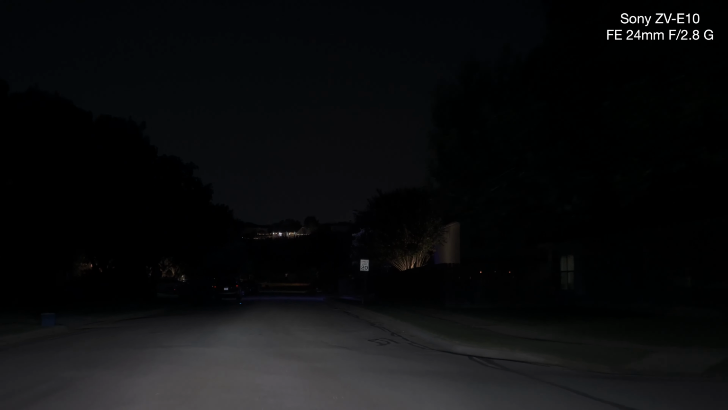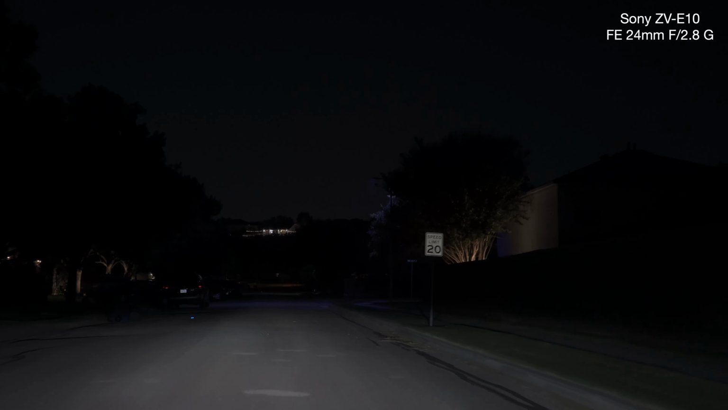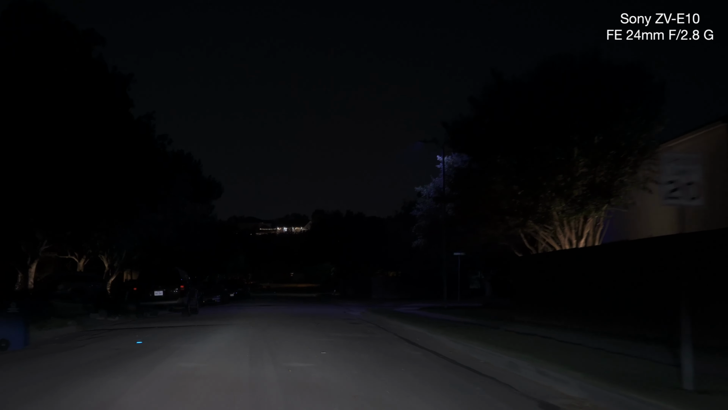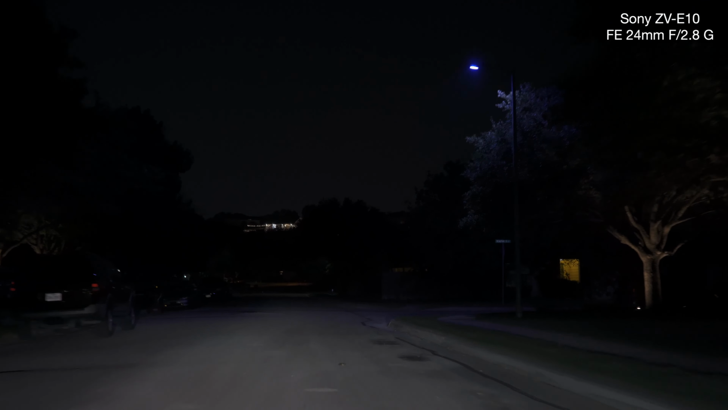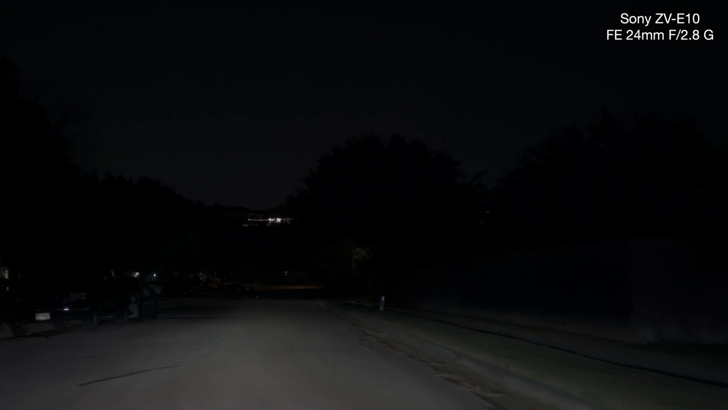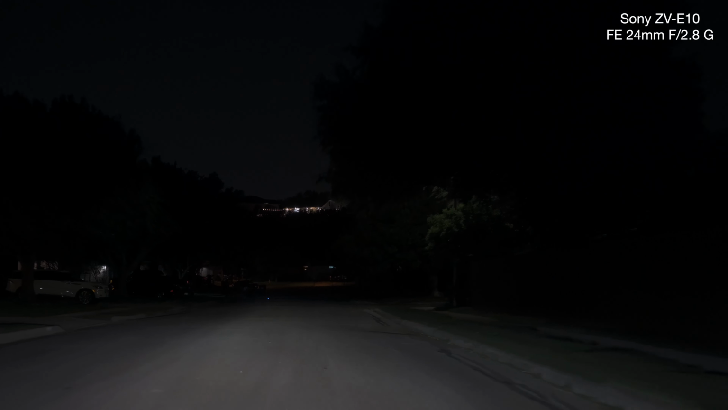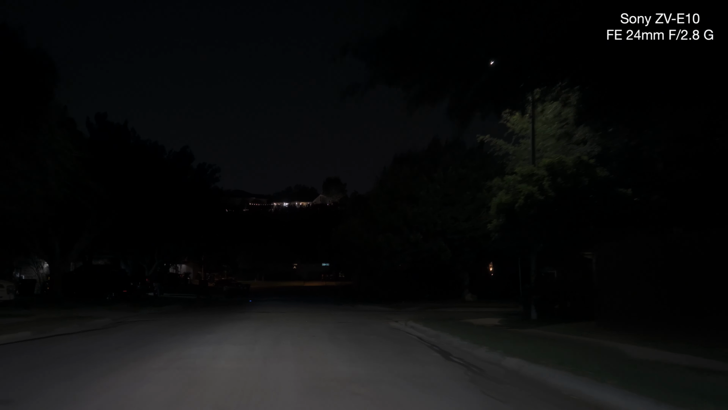Now, the exposure compensation is blinking like crazy, okay? But you don't see a halo on these lights. And this is at 1/30th of a shutter speed.